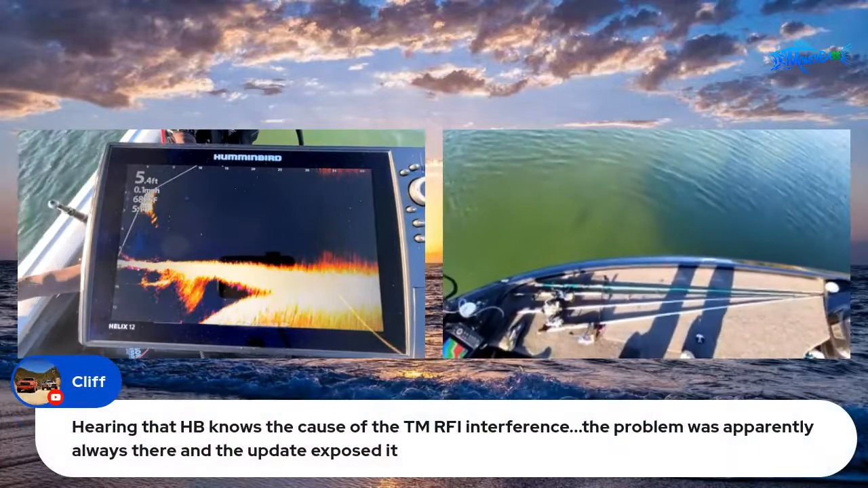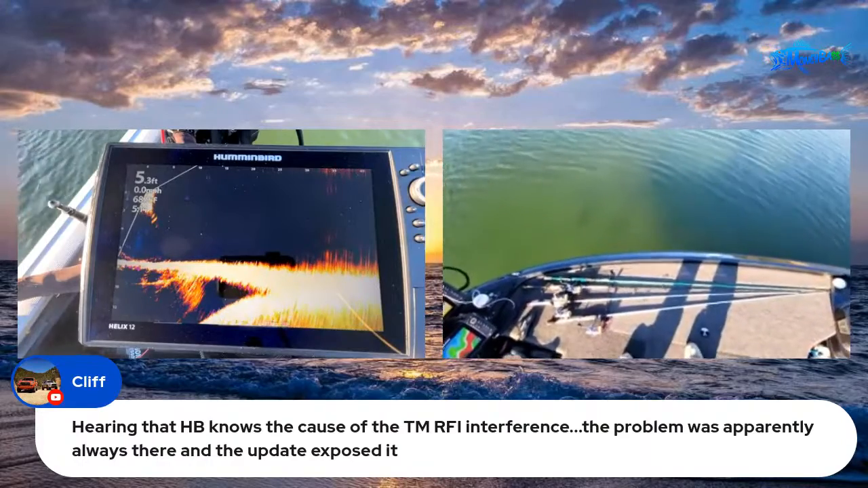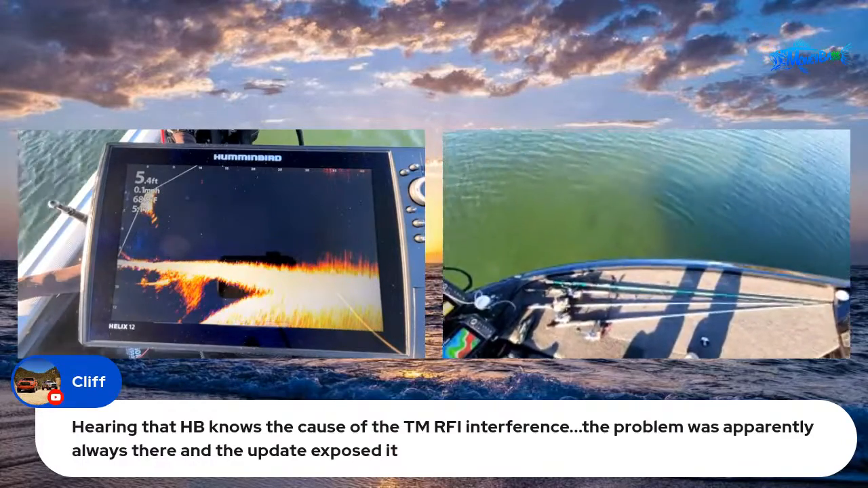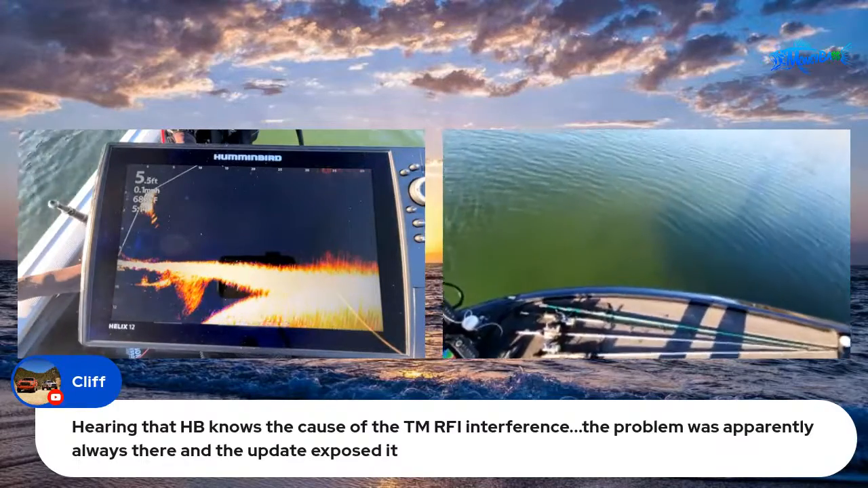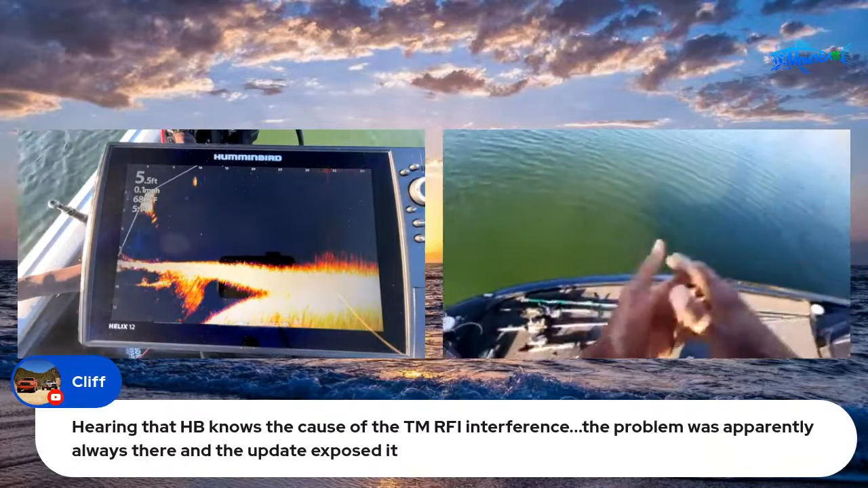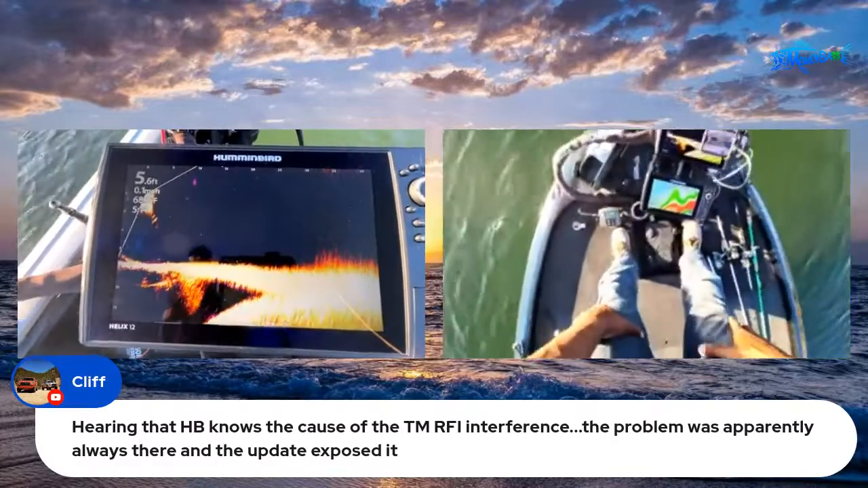All right, Cliff says, hearing that Humminbird knows the cause of the trolling motor RFI interference. The problem was apparently always there, and the update exposed it. All right, hey, could be. So I don't know the specifics on it. I just know that I was having a problem, and I just wanted to do whatever I needed to do to get it taken care of.